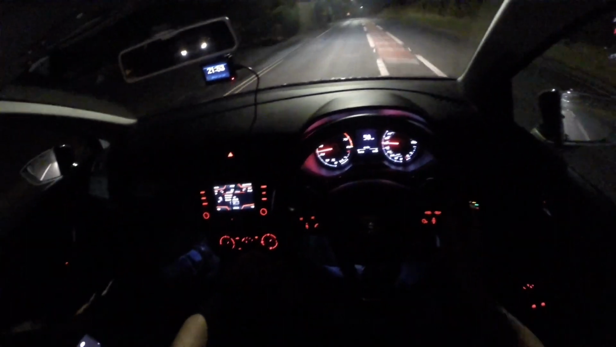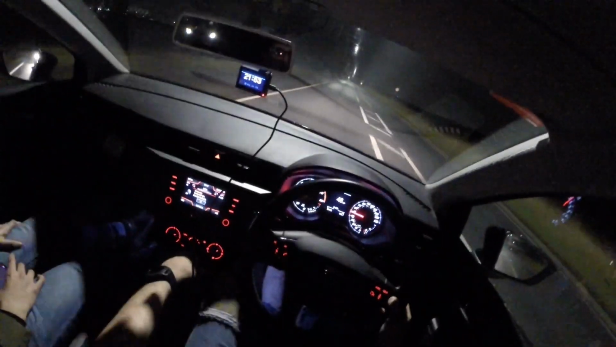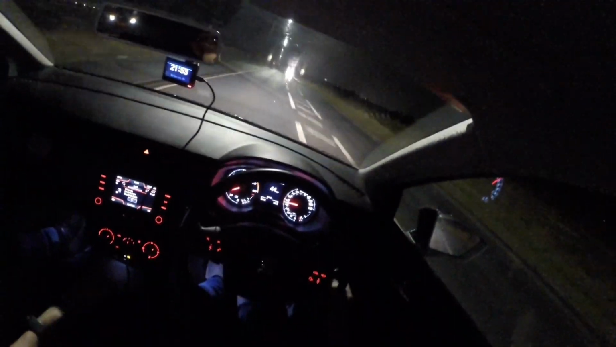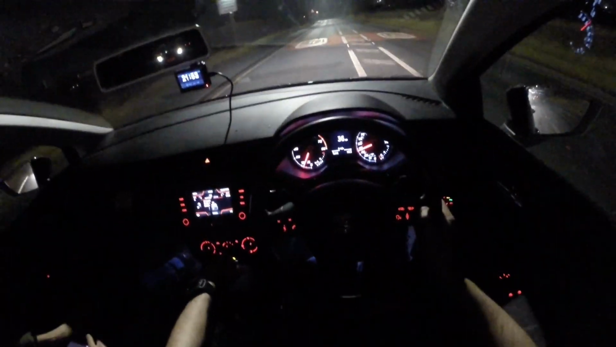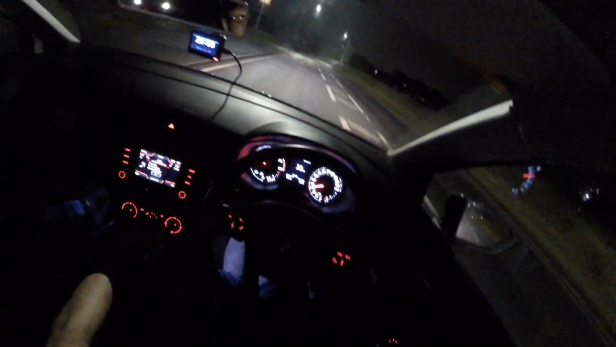I wouldn't go for the 1 liter. No chance. If you're worried about fuel cost, then yeah, but you still want some power though. The 1 litre is questionable, but most people go for it because it's economical, and they get insured on it.